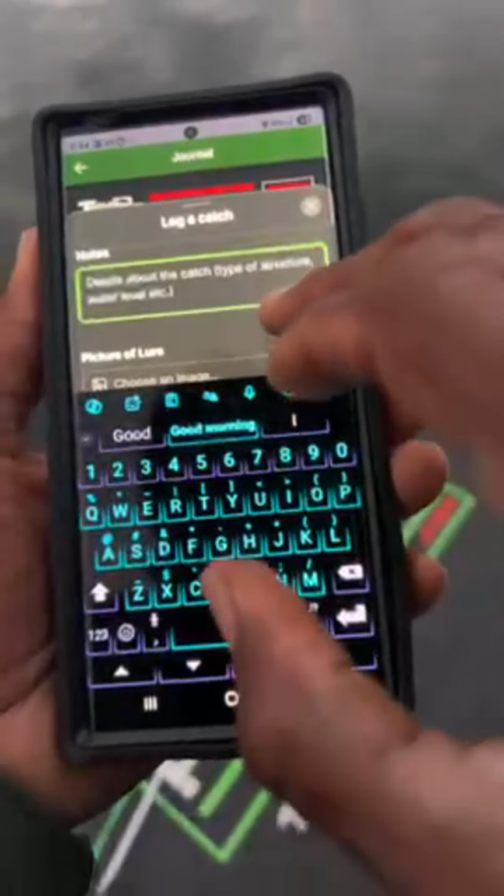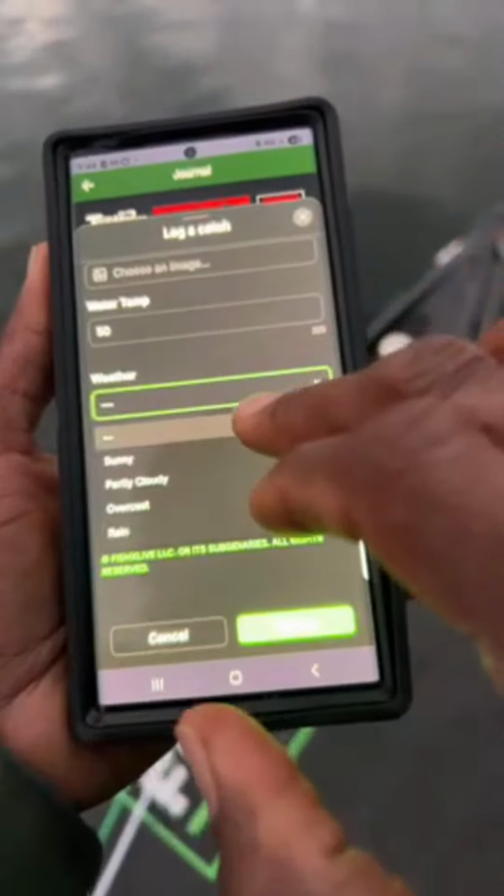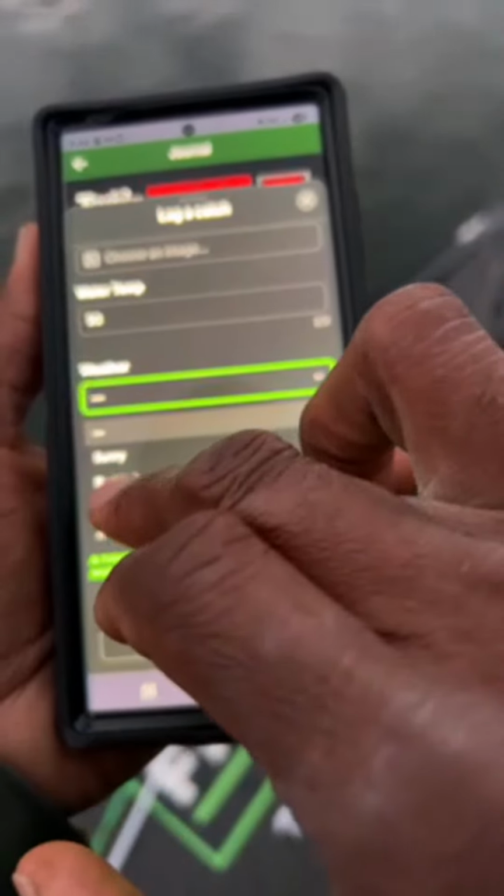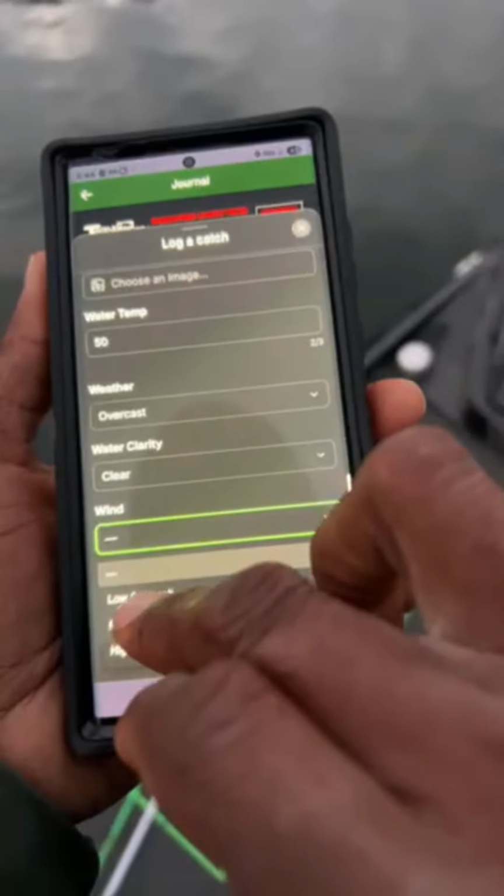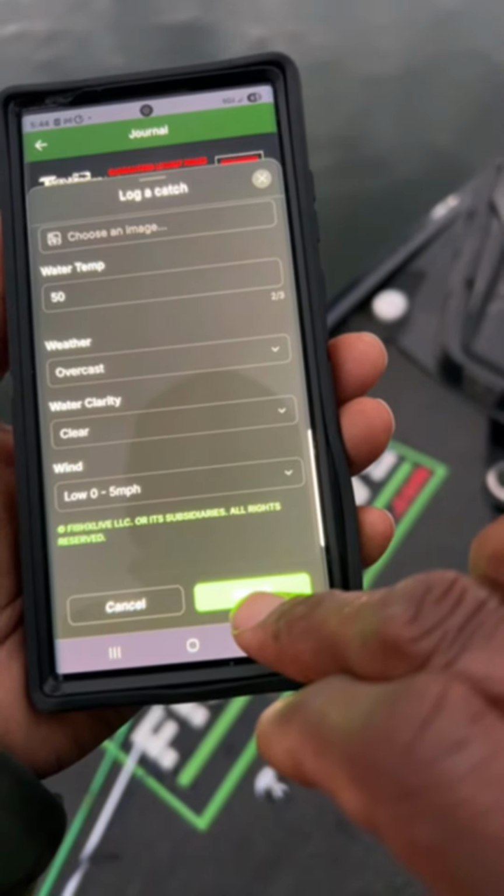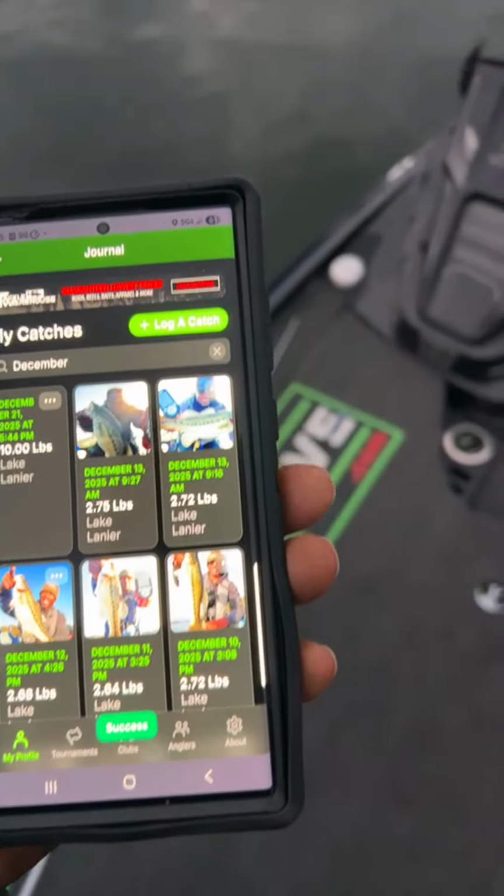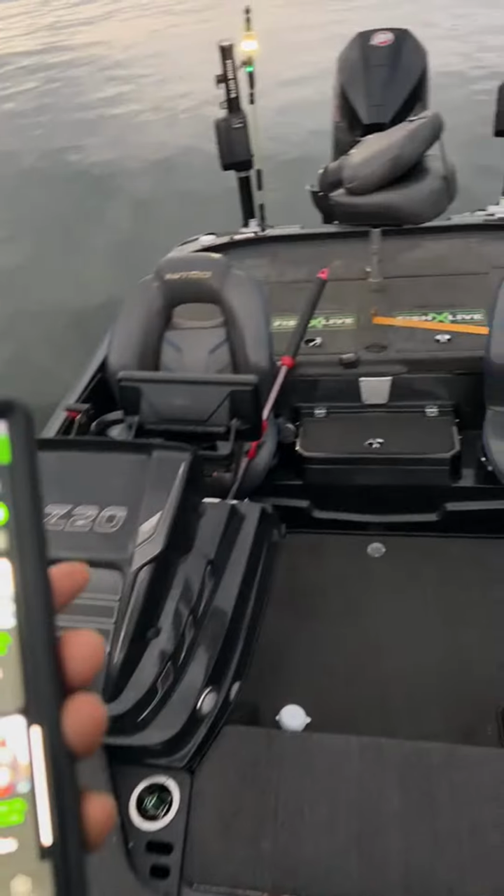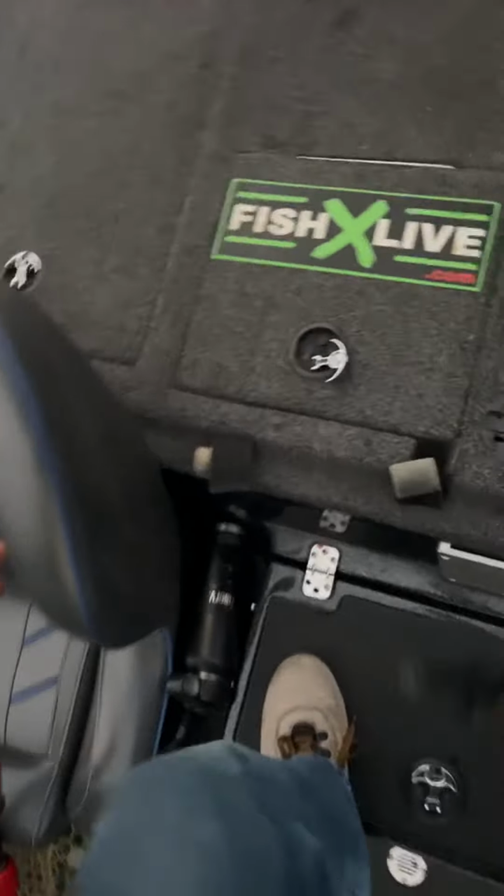All right, so today the weather is overcast. Water clarity is clear. Wind is 0 to 5. So we'll just go ahead and submit that real quick because I'm pretty sure the scales are about to close. All right, so now the scales are closed, guys. We're going to get the official weight on this fish.